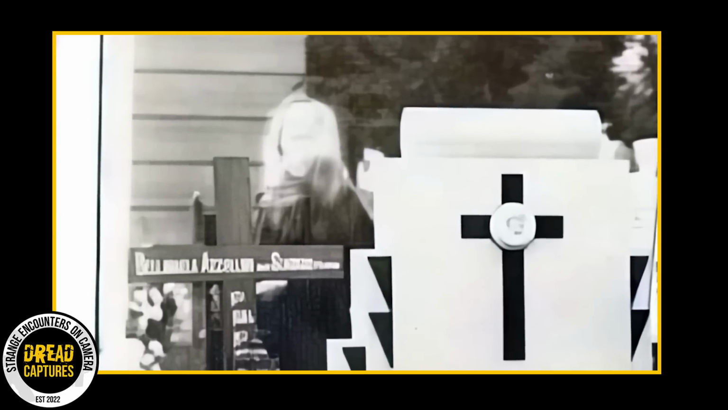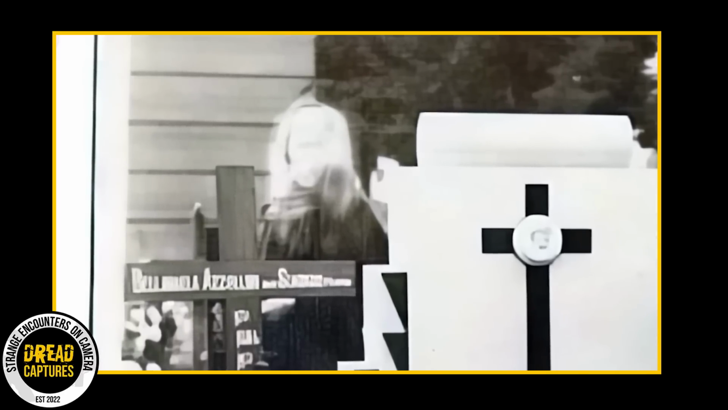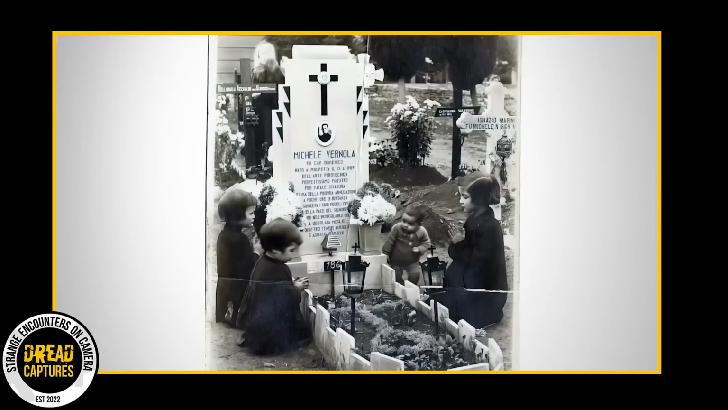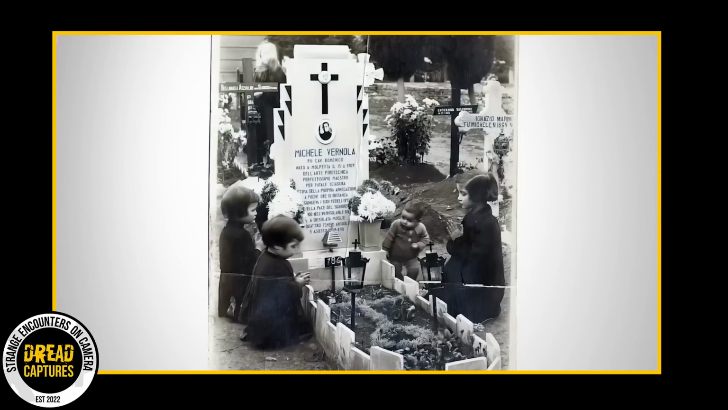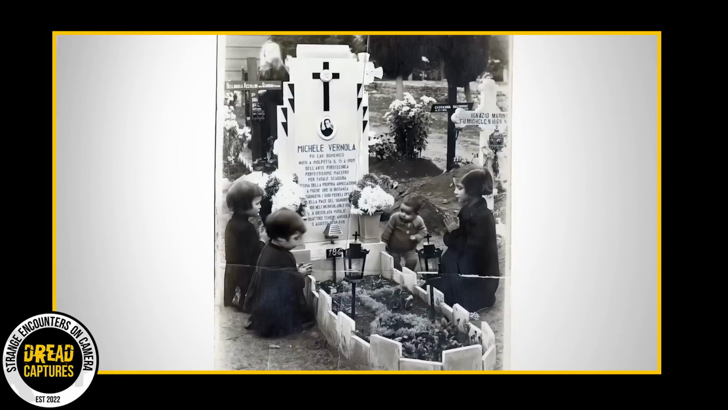So what do you guys think? I mean, let's consider this. The photo was taken decades ago. Way before tools like Photoshop or any AI related things were invented. So it begs the question, could this actually be a genuine capture of a ghost? I mean, it certainly gets me thinking.